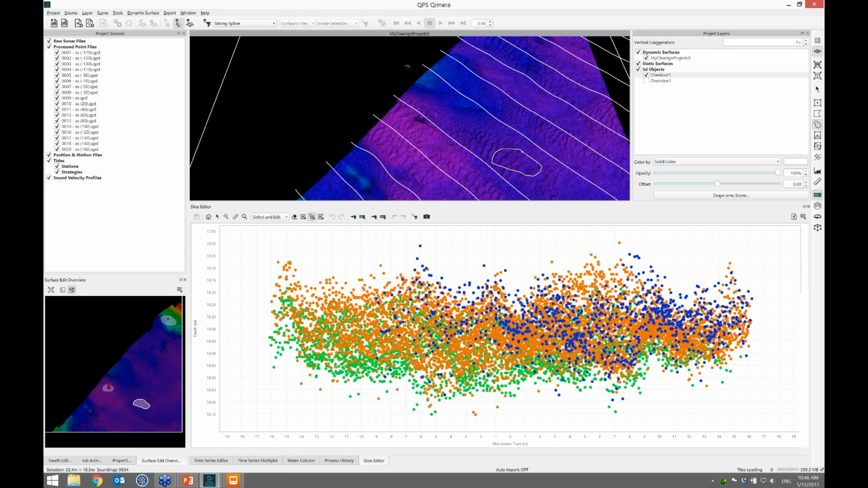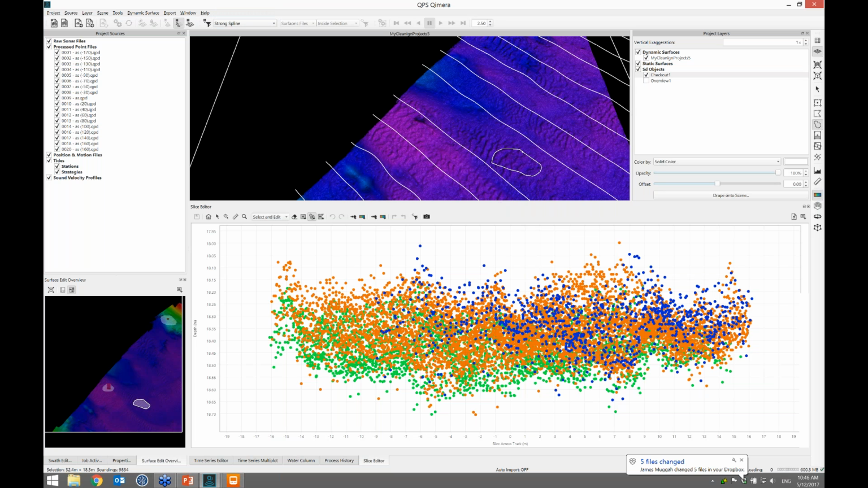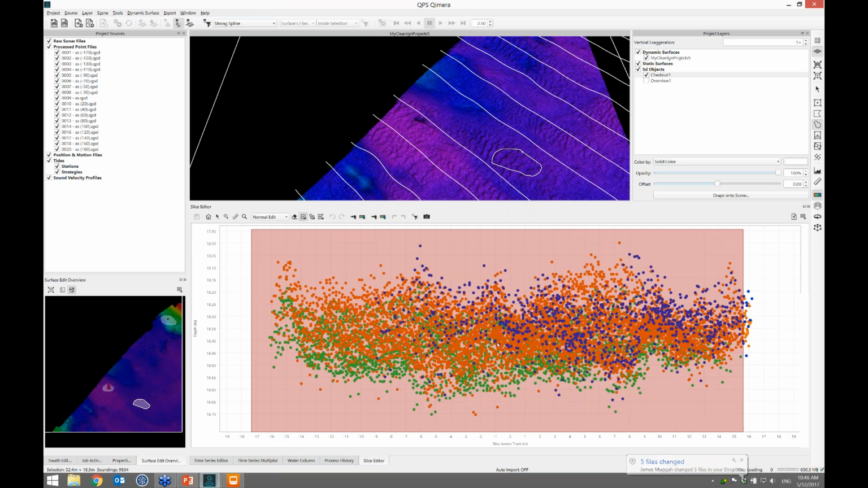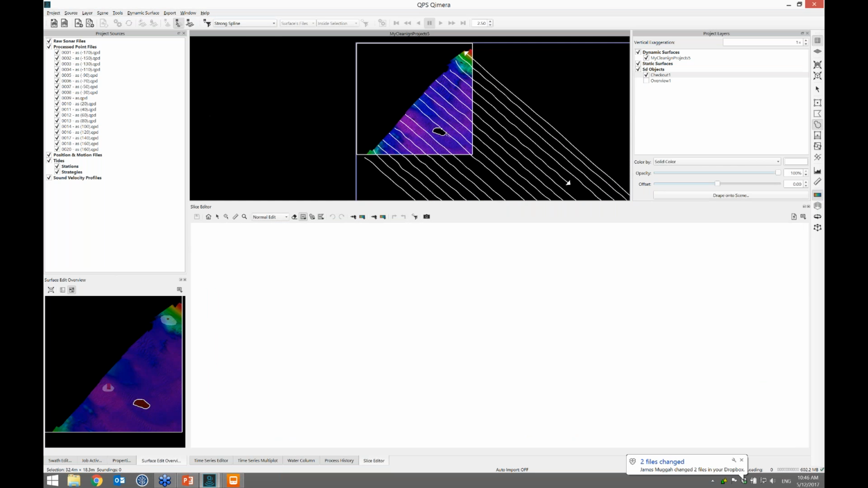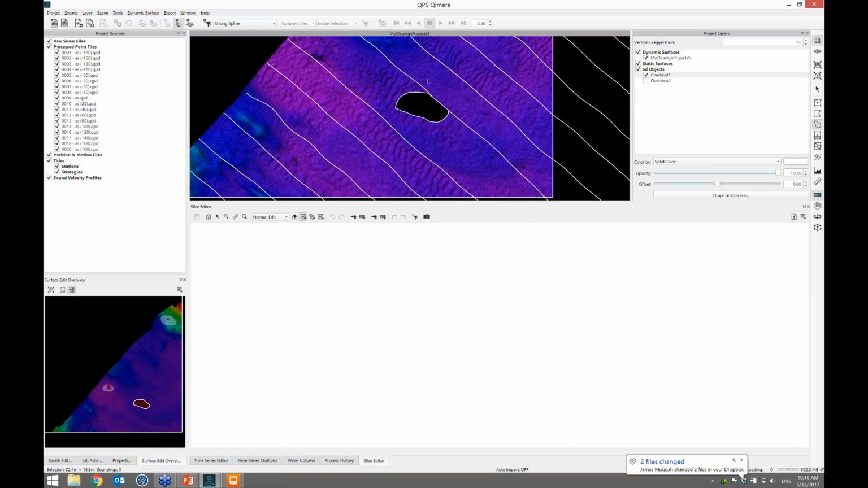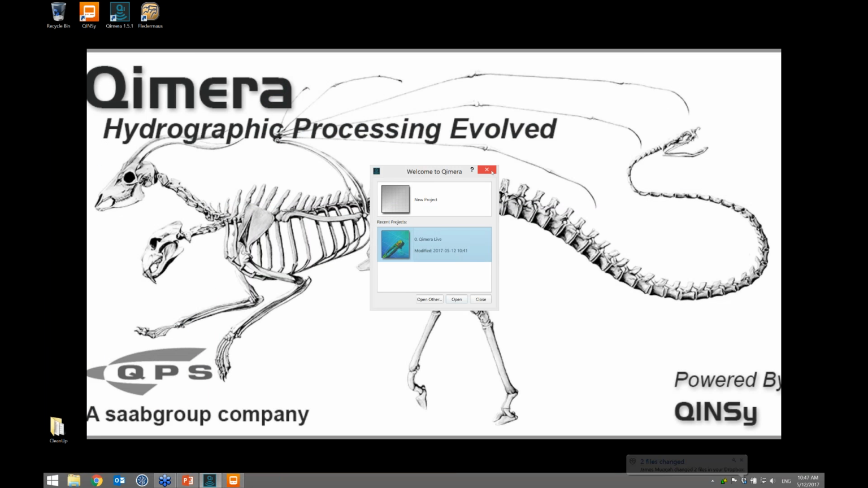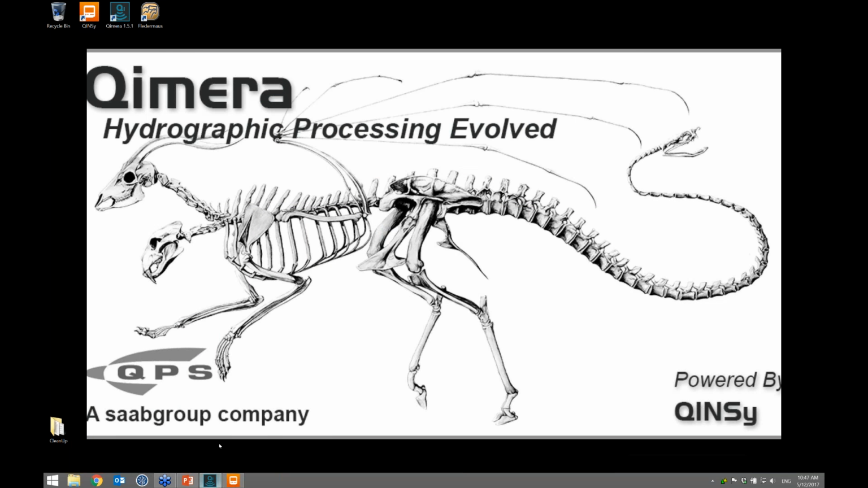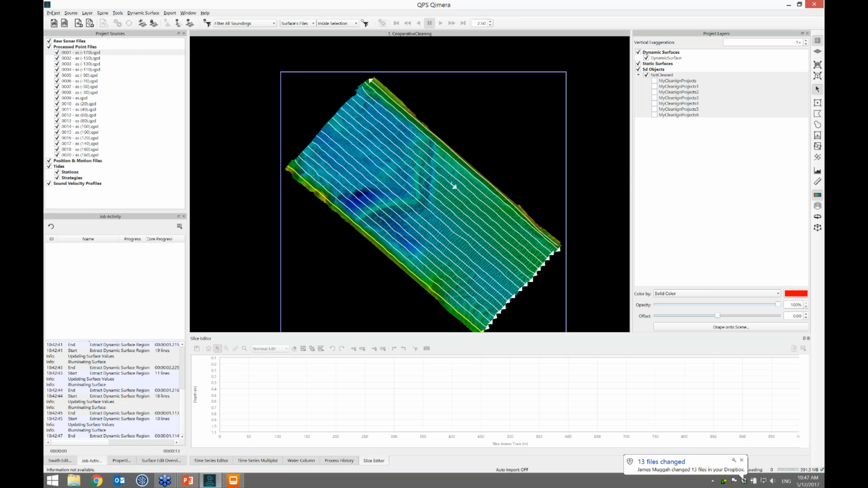can recover from mistakes. I'll just draw a polygon, and I'll switch back to normal edit mode, and I'll pretend to accidentally kill all those soundings. And I've just put a big hole in the terrain model here from the cleaning project. So I'm done in my cleaning project. I'll close this, and I come back to the main instance of Qimera, which I have here. And what I can do now is apply cleaning project edits.